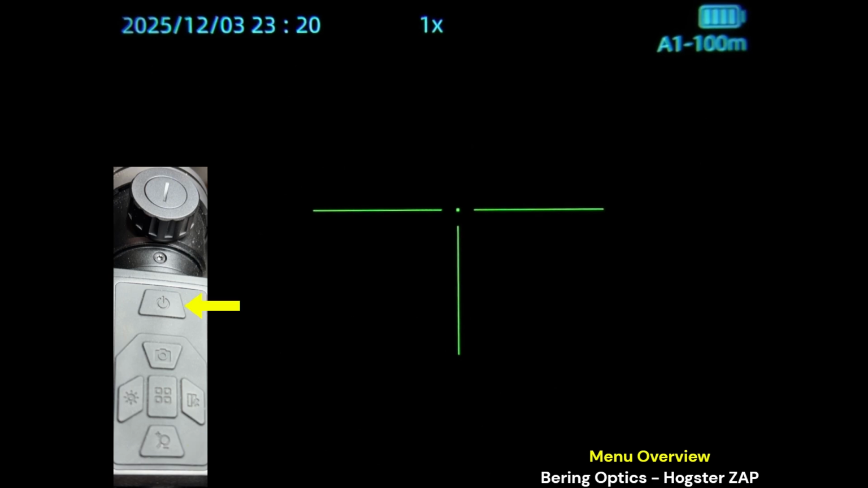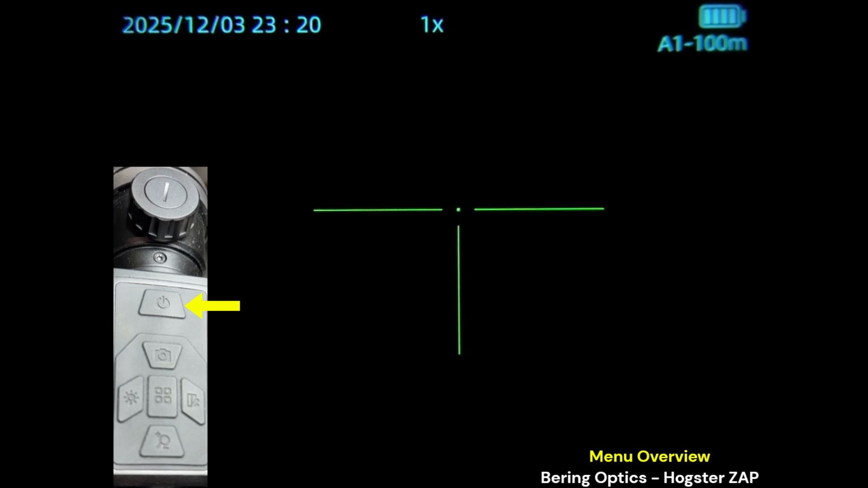And then we have the power key set that when I press it once, it turns the screen off. Press it quickly and it comes back. So sort of a standby mode to save battery. And that is the menu of the Hogster ZAP.